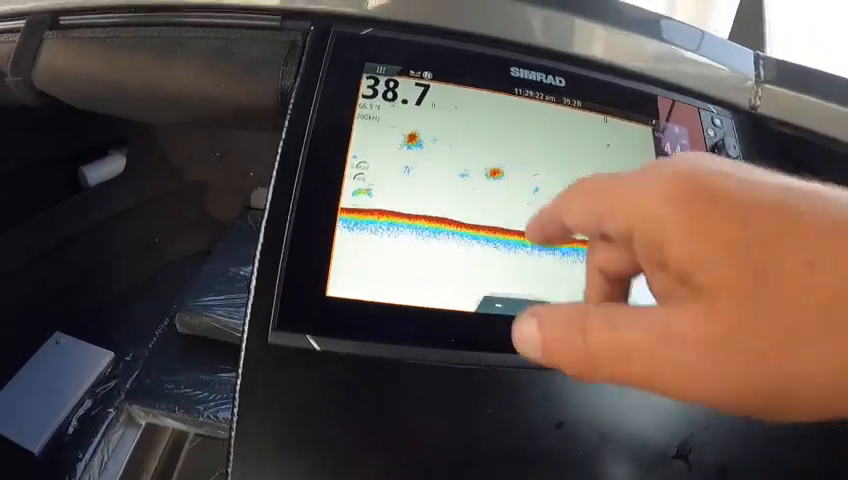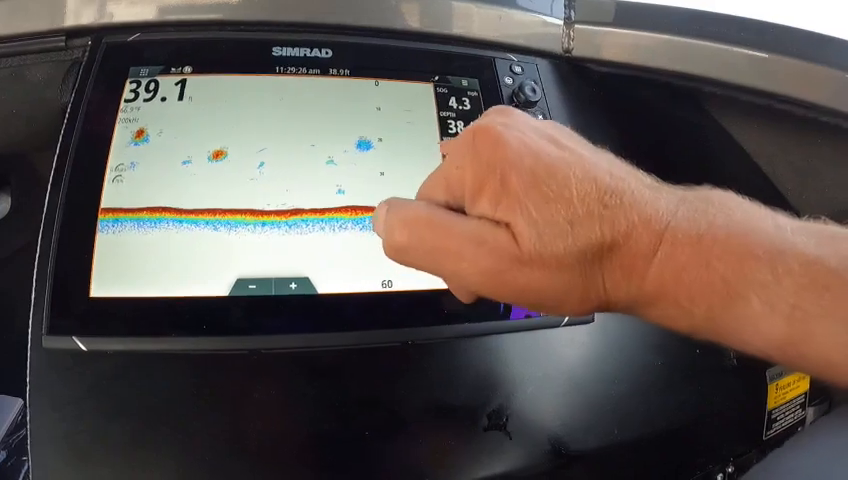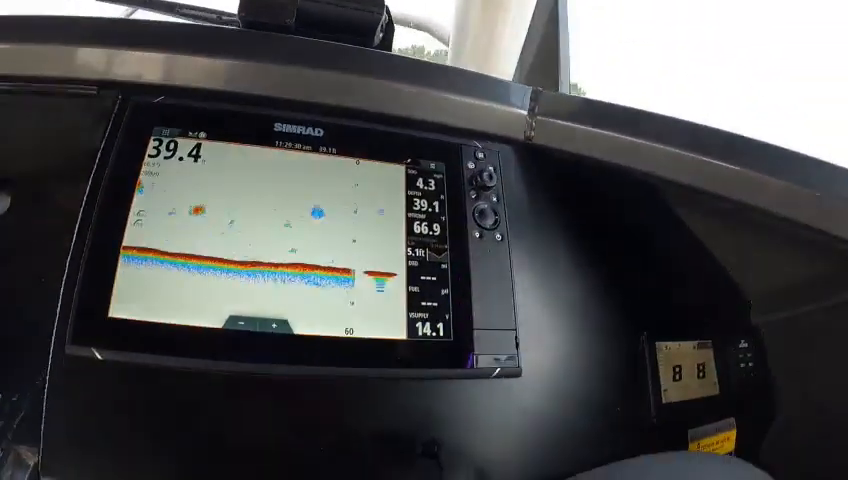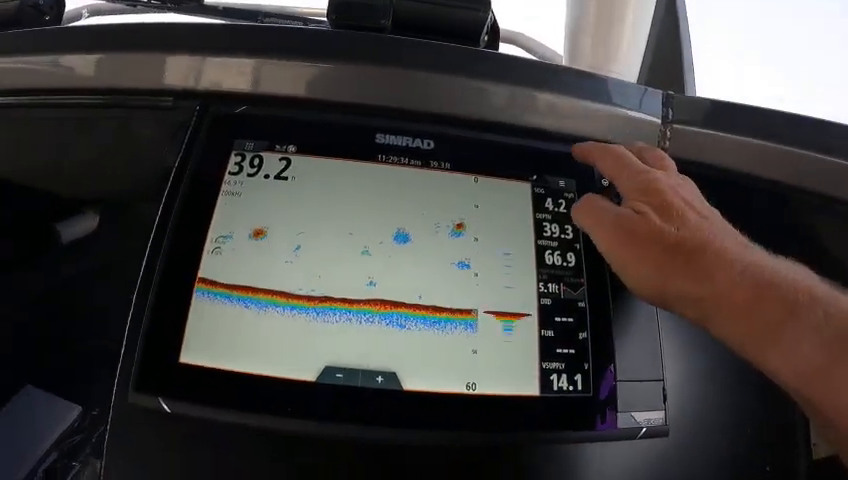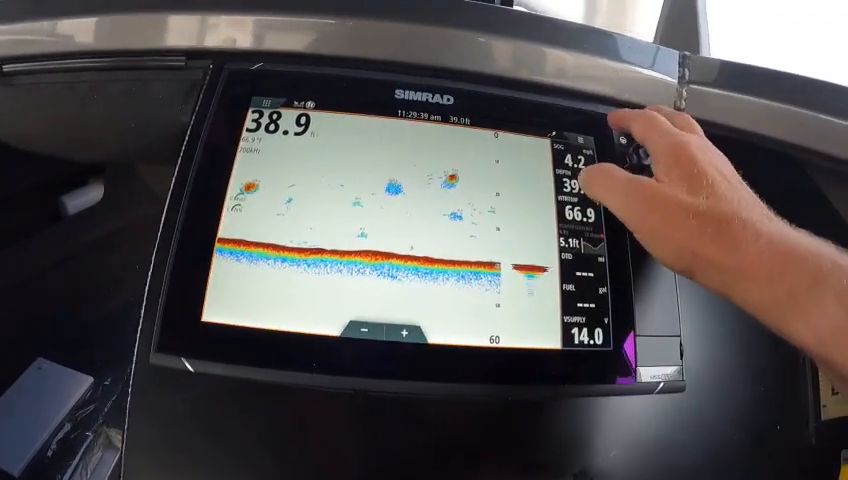You got bait balls. You got fish down in there. You got your A-scope running here. That is probably fish. Lighter green and these colors here. If that's blinking, that's actually living, not air. Yeah, look at that bait ball right there. There's some fish right on top. Water's gone up to 66, almost 67 degrees.